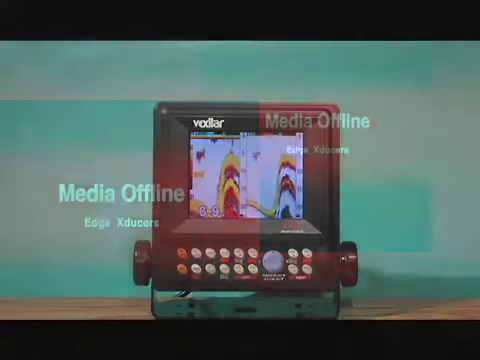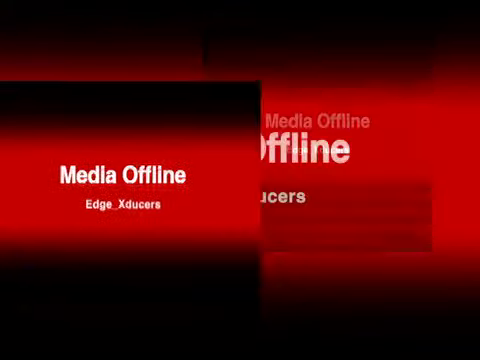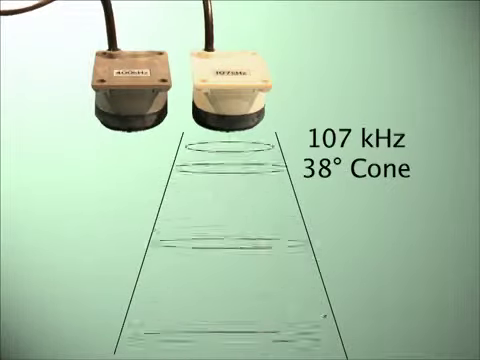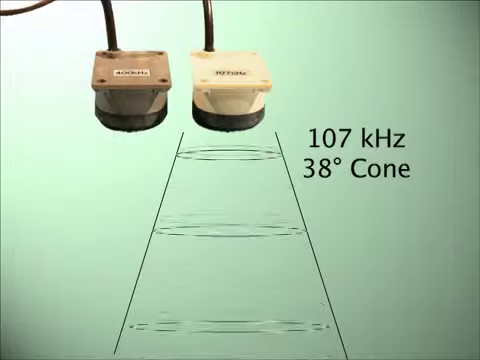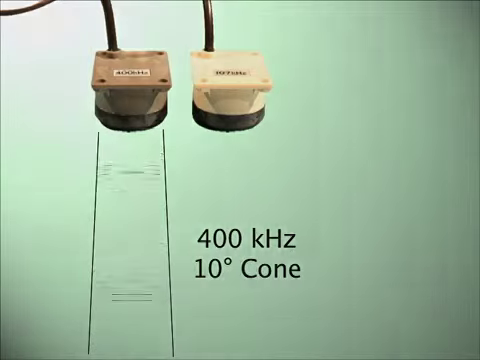The most important of these is the dual sonar, dual transducer design. The system comes with 2 separate transducers. The 107 kHz transducer offers a broad coverage area with a 38-degree cone angle. The 400 kHz transducer has a 10-degree cone for very precise readings.